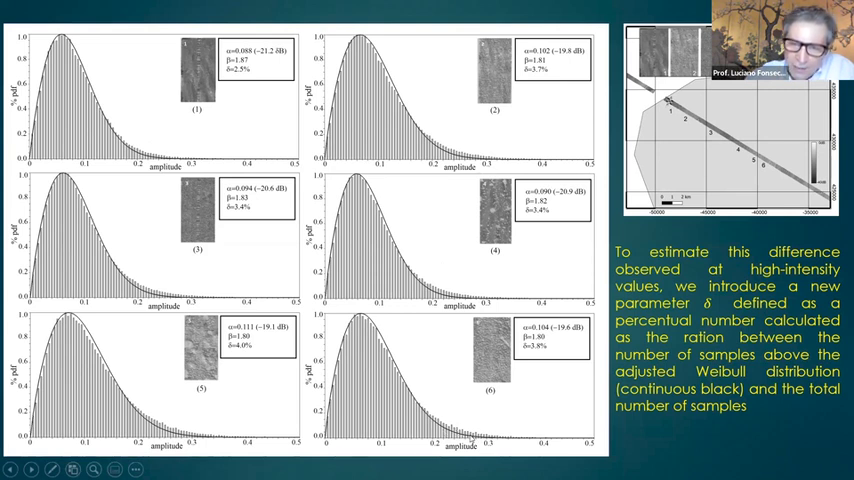samples that are above the adjusted distribution, okay? So I consider them, and that's why I came up with this simple delta parameter. I was counting those samples here and dividing by the total number of samples.